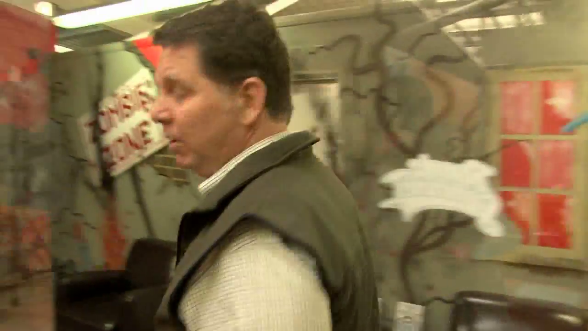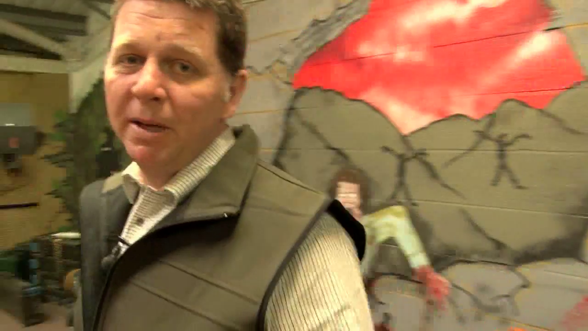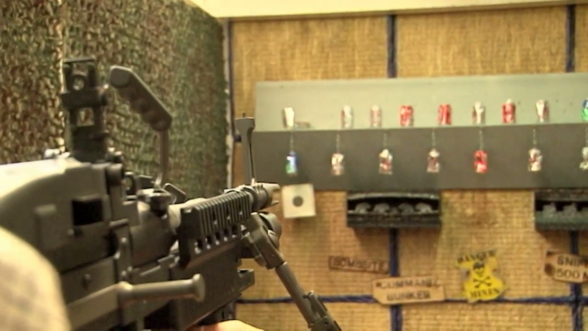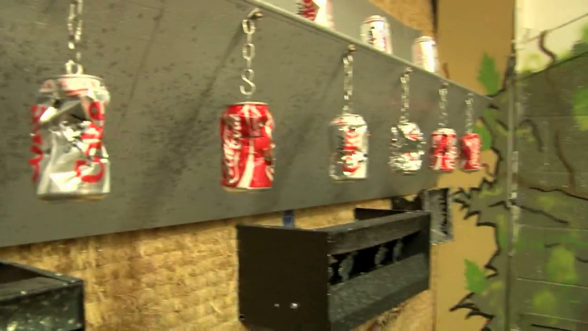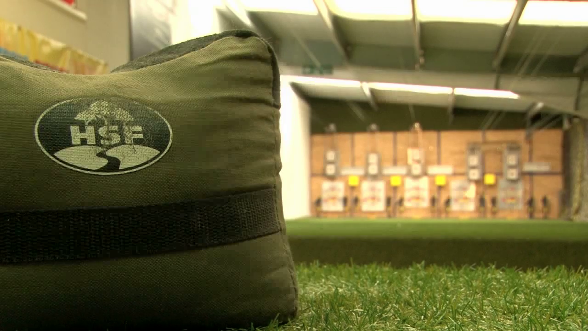We've got the military side as well, which is our military zombie zone. And this is for our steel BBs and pellet pistols. We're ripping up tin cans, ripping away at targets, your knockdowns. We can do a lot of damage up here, have some great fun and don't have to worry about it whatsoever because that's why we built it.